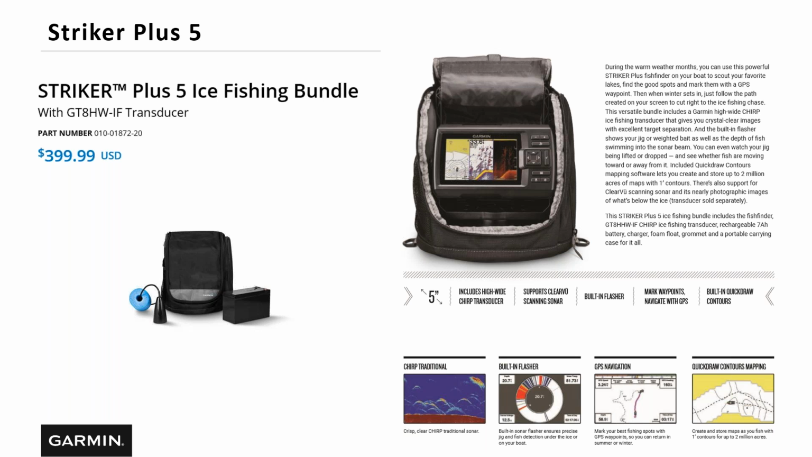Anything you want to add to the Striker 5, Danny? The only thing I'd say on the 5 is, like you said it all, but the big thing is the bigger screen. And if you look, it's not just like a taller screen, it's actually a wider screen. And so when you want to start splitting a map and a flasher, or a map and 2D or something like that, this gives you a lot better visibility of what you're trying to see just because of that wider screen.